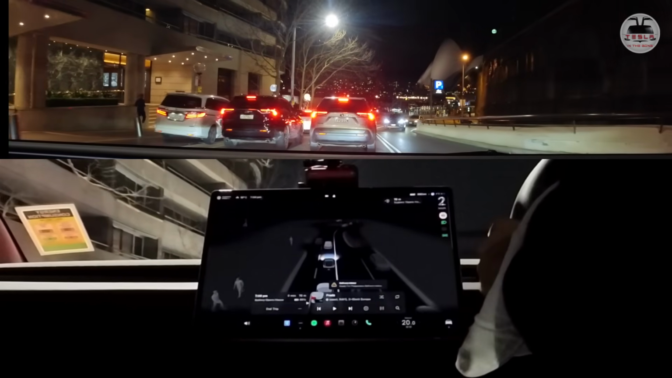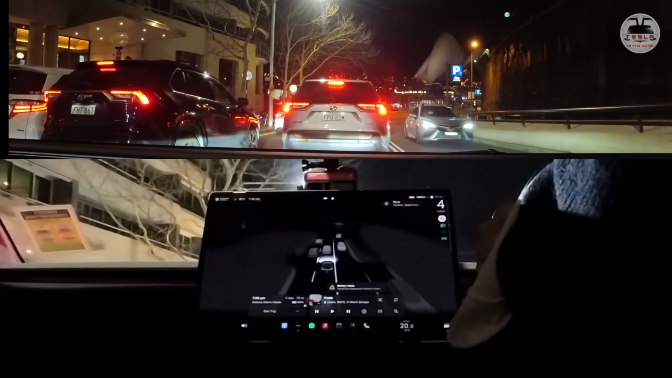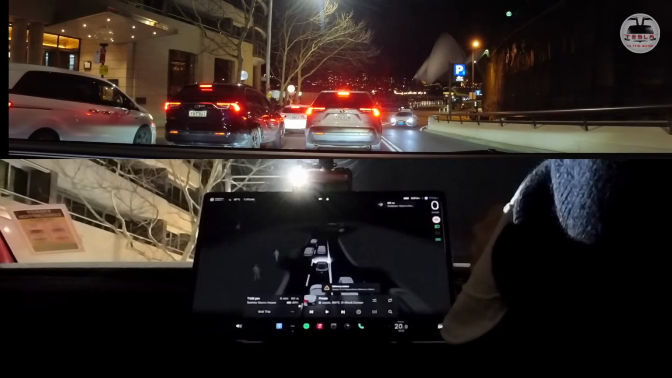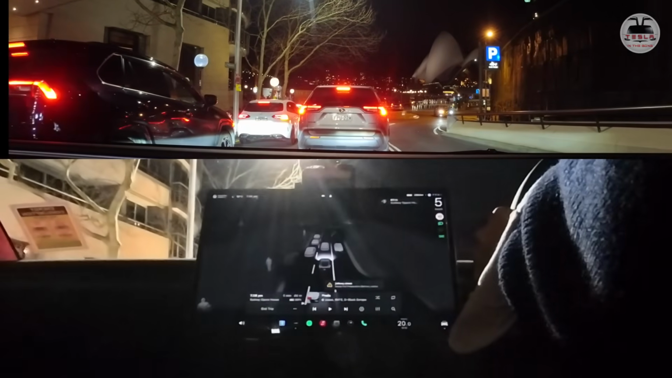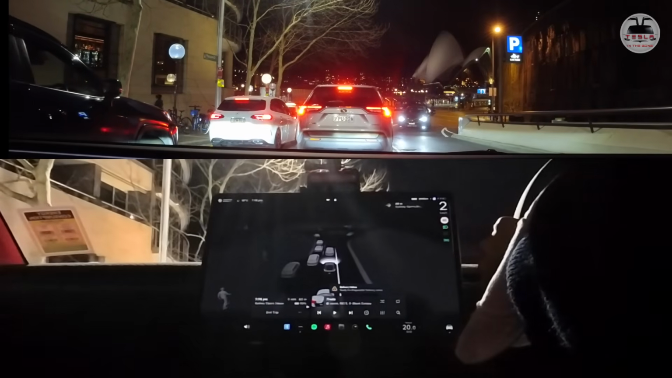I guess the car won't go any further. It'll just come in somewhere, stop here. I want to get into that Uber lane. Will it go to that Uber lane at all? I don't think so. Okay, let's see if it'll take a U-turn and come here. I just can't stop my emotions, guys.